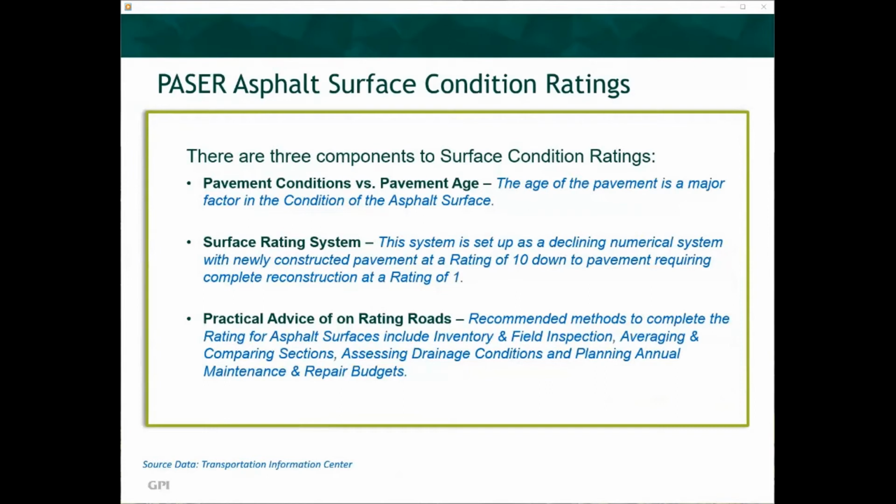There are 3 components to surface condition ratings. The first is pavement conditions versus pavement age. The age of the pavement is a major factor in the condition of the asphalt surface. Second, surface rating system. This system is set up as a declining numerical system with newly constructed pavement at a rating of 10 down to pavement requiring complete reconstruction at a rating of 1.